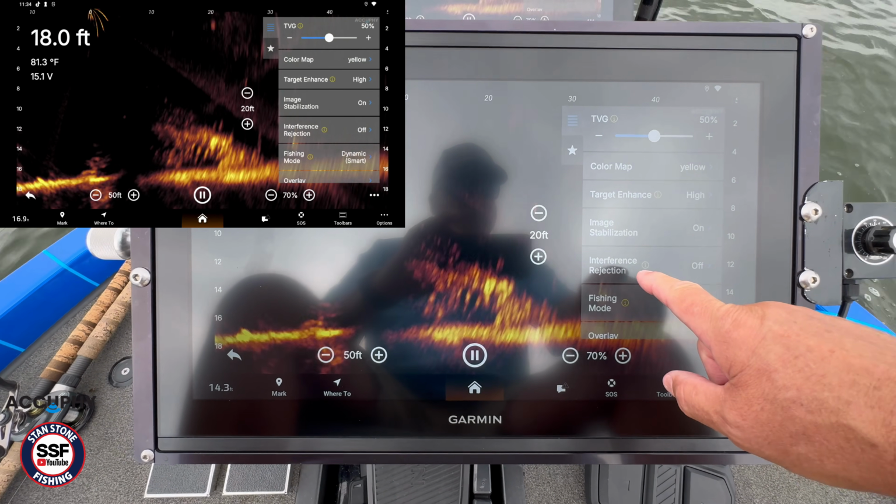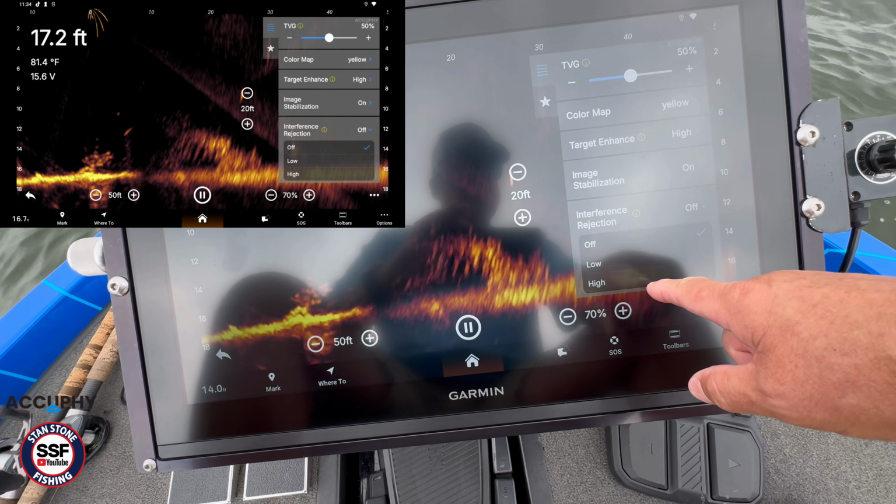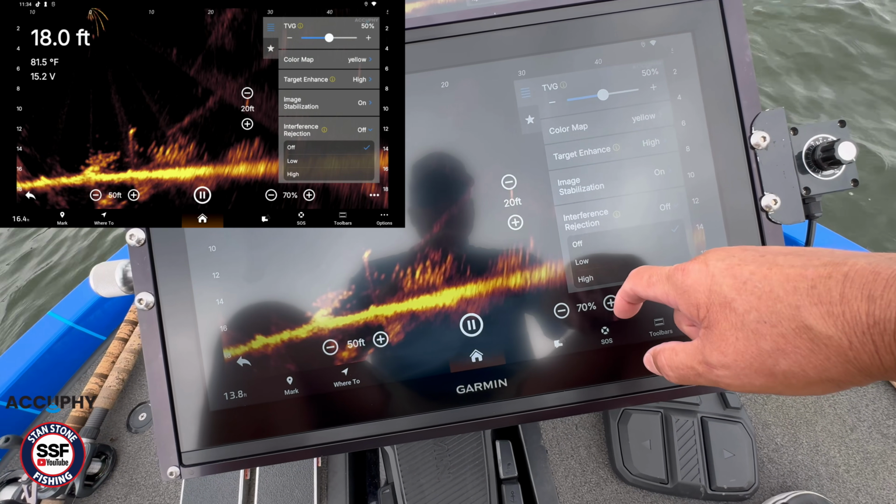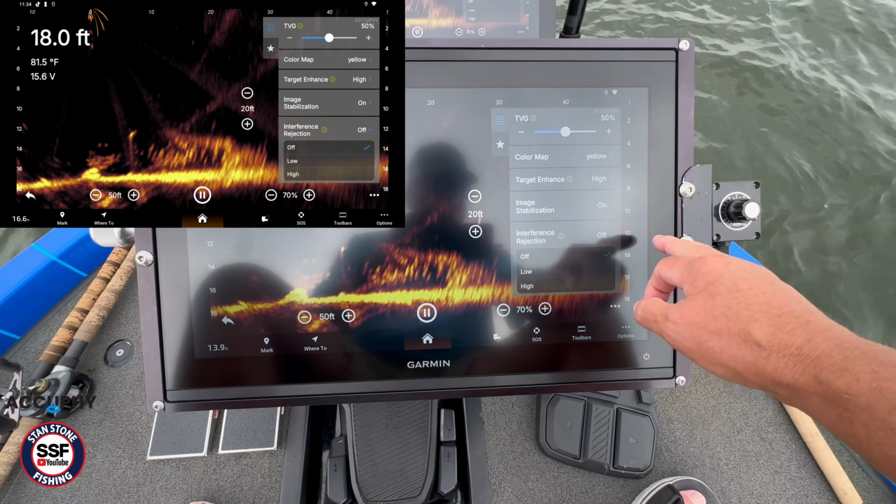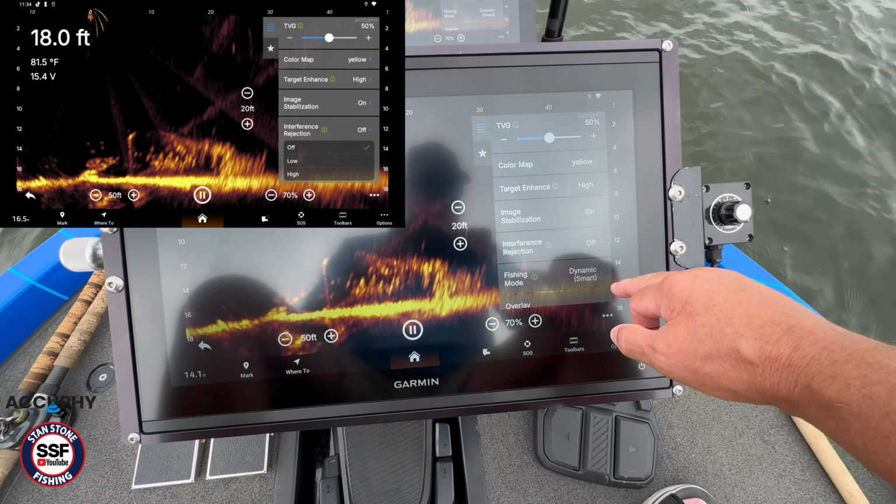We've got interference rejection. Let's see what that is. Maybe, I'm not for sure what that does. We'll have to find out from them. But I've got it off right now.